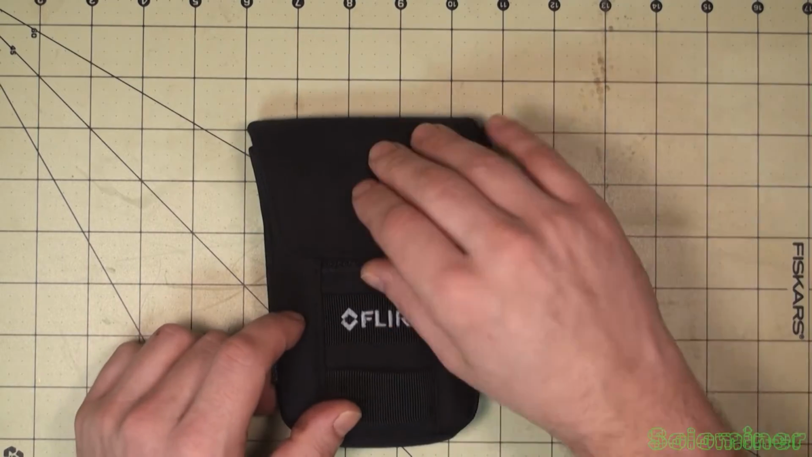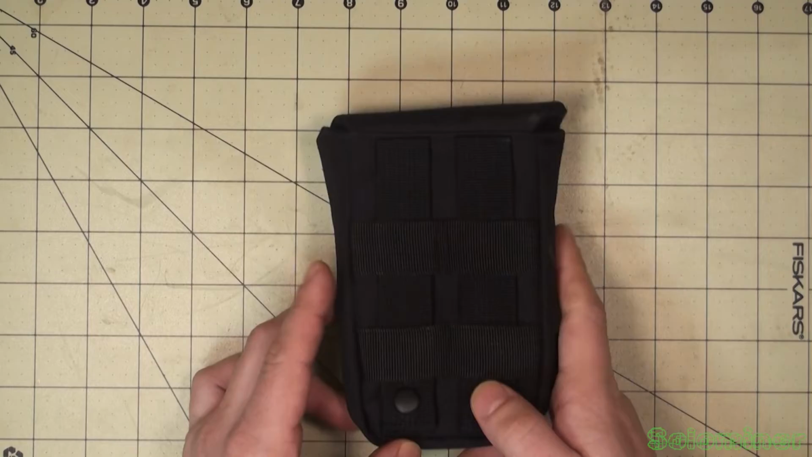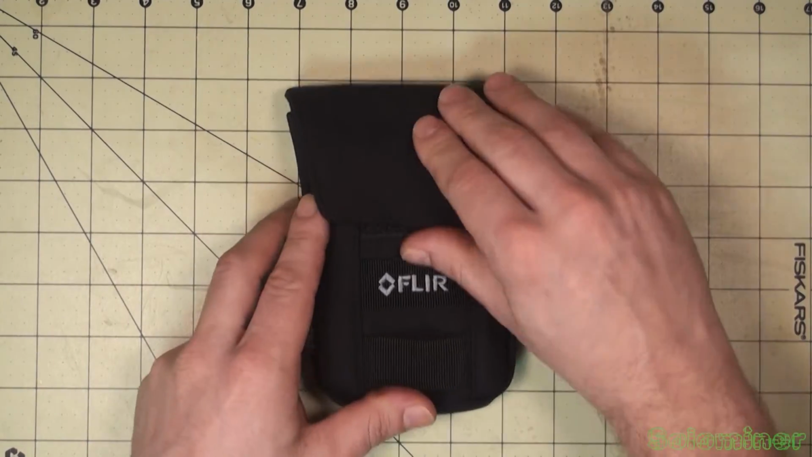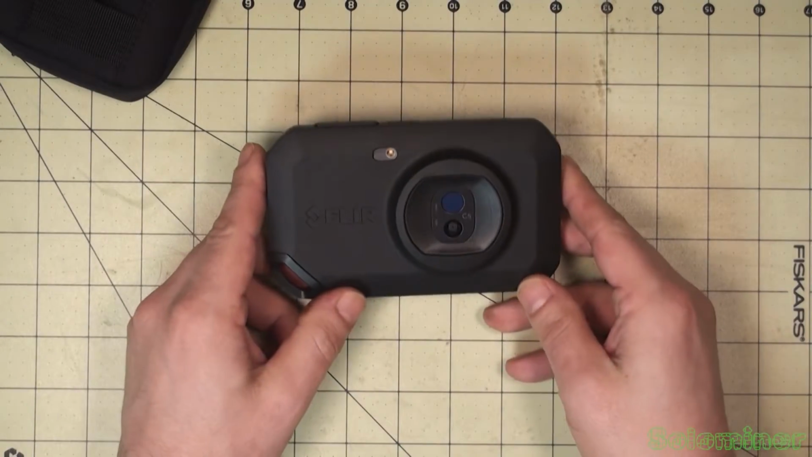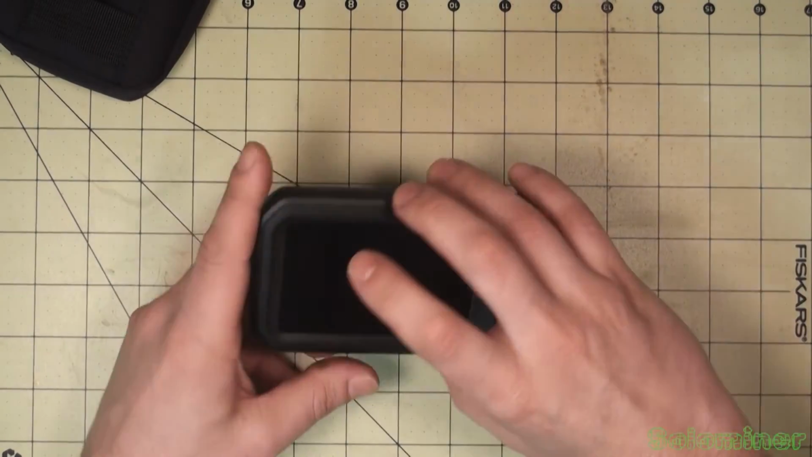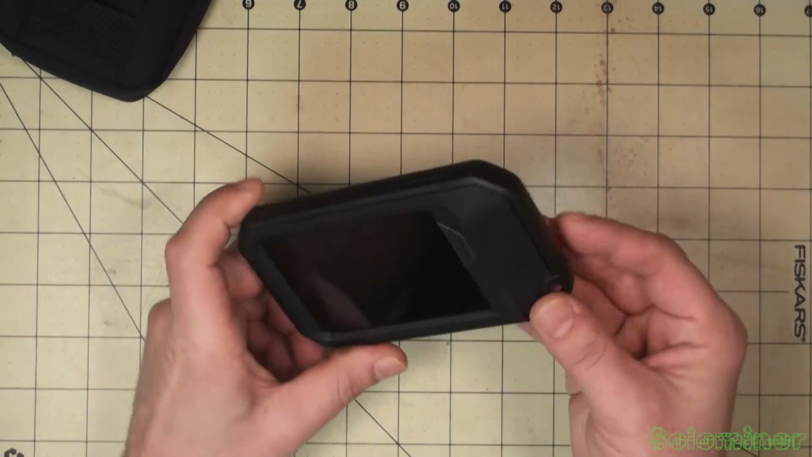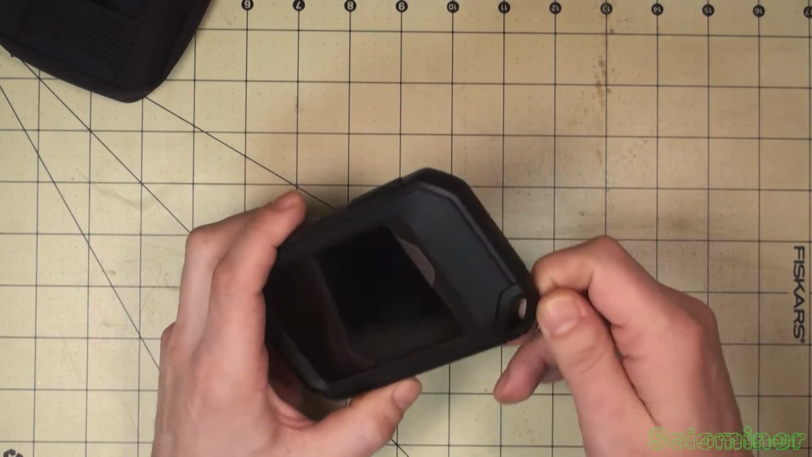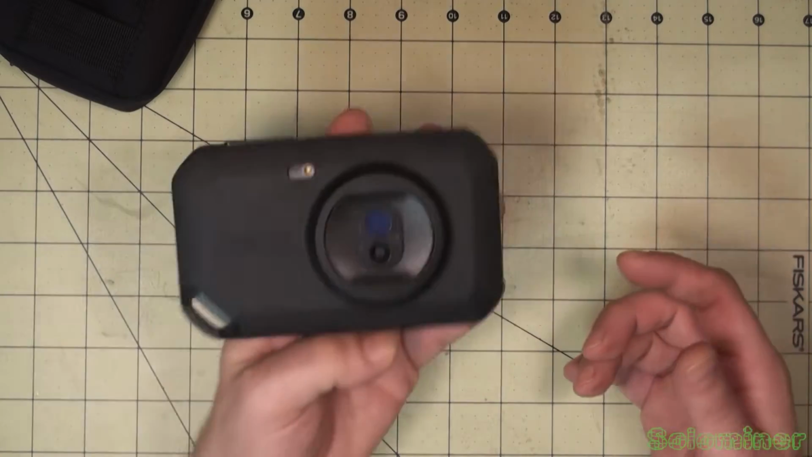So let's open it up and take a look. I'm really liking this Molex style bag on it already. This is just a great carrying case. And it looks like a smartphone or like a GPS device, right? Really simple. It even has a little hook so you can just hook it on something to carry it with you. It looks like it's a very good utility device.